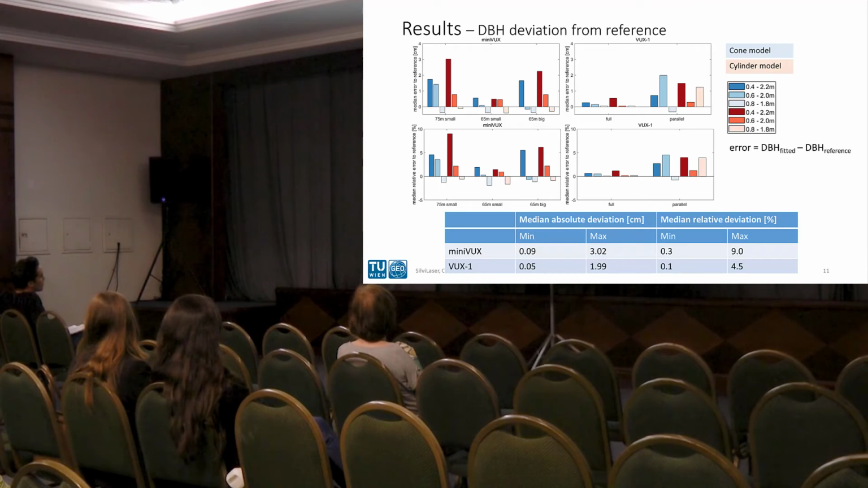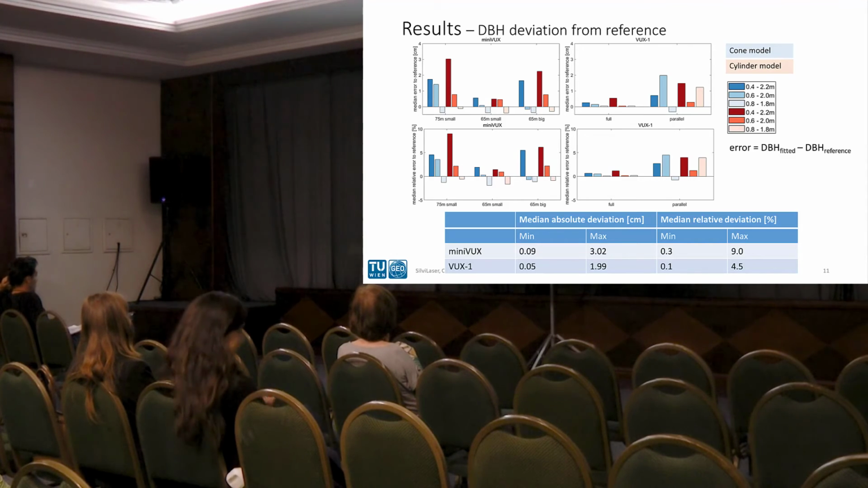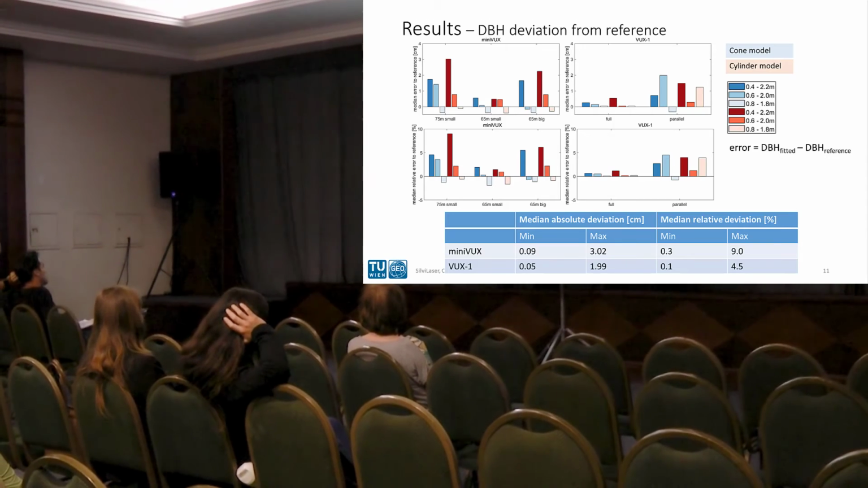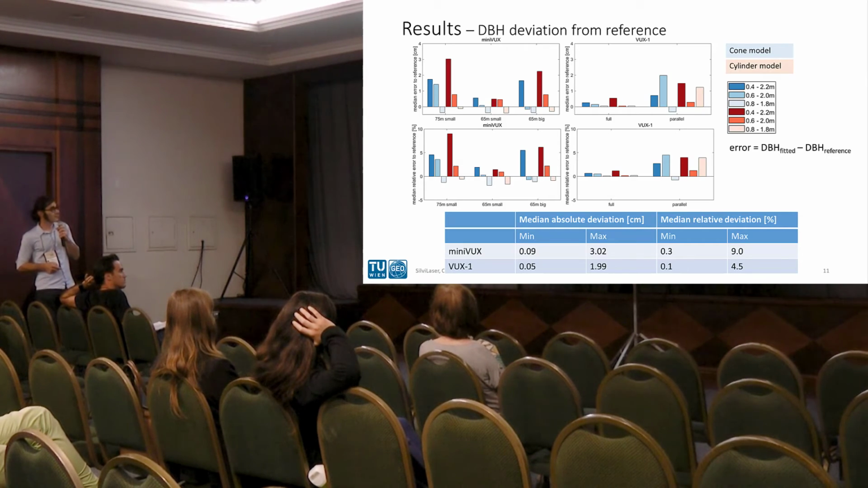So here, the DBH error goes down to below 1 millimeter, which is surely sufficient. Also, the trend is different here. DBH error is smaller for thinner point cloud slices, which seems very plausible indeed. Results are quite much worse when using only the parallel subset, almost on a level with the results from the Minibox.